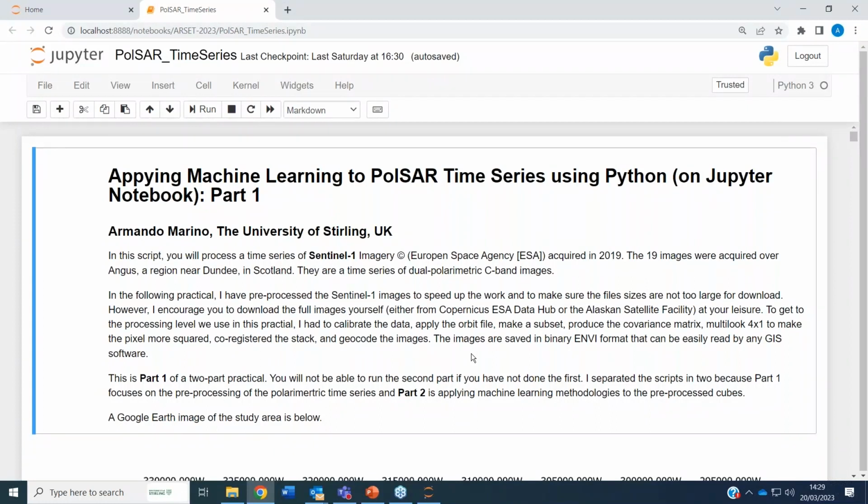As I said before, we are using Sentinel-1 imagery, which is from the European Space Agency. The images were acquired in 2019. And here I'm sharing 19 images with you in this area in Angus, in Scotland, near Dundee. If you go to Copernicus, so you go to the Alaska Satellite Facility, you will see there are many more images over the area. And this is actually a quite well covered area from Sentinel-1.